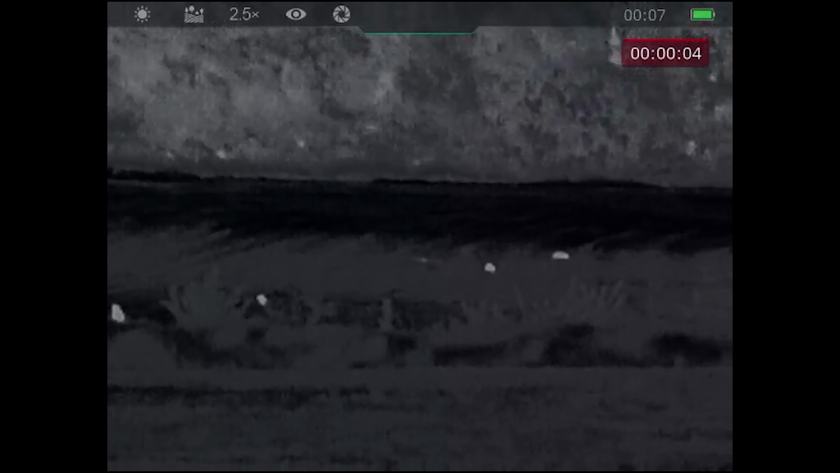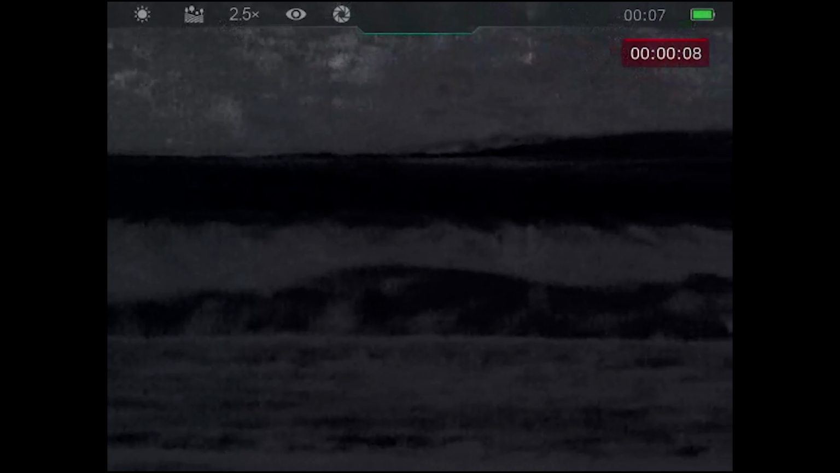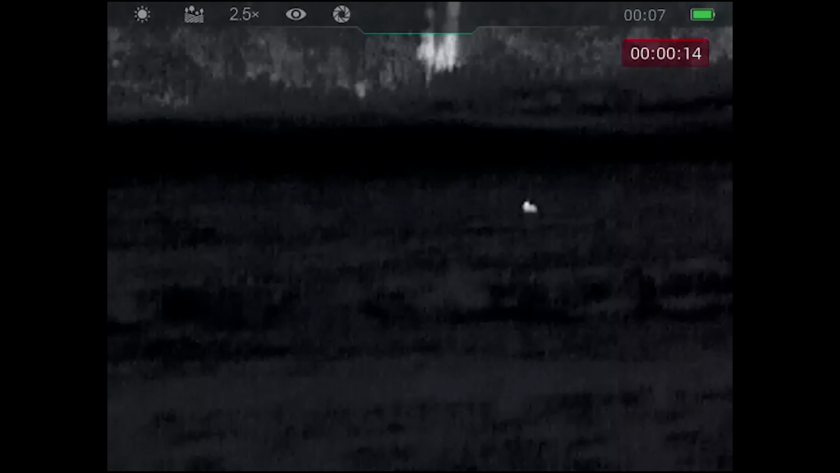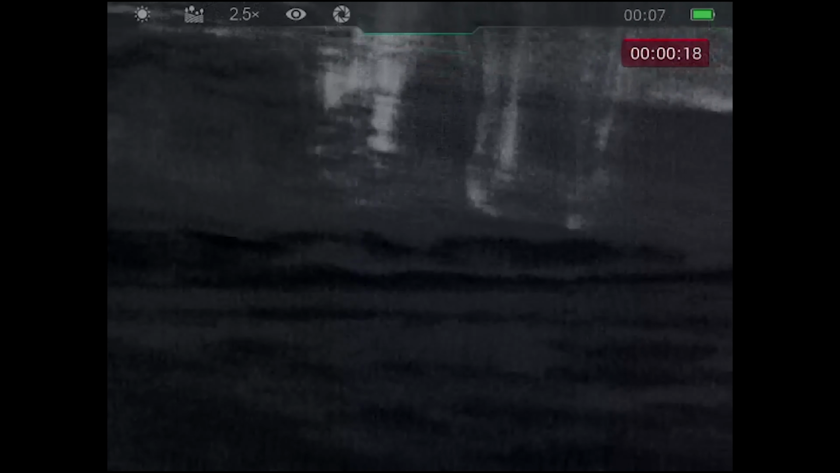So as you can see in this clip here, these fields are completely loaded with rabbits. These clips and the thermal clips really show that this farm has a real big problem with rabbits. All the fields have sandy banks and are easy digging for rabbits, so the farmer's trying to get as much thinned out as possible.